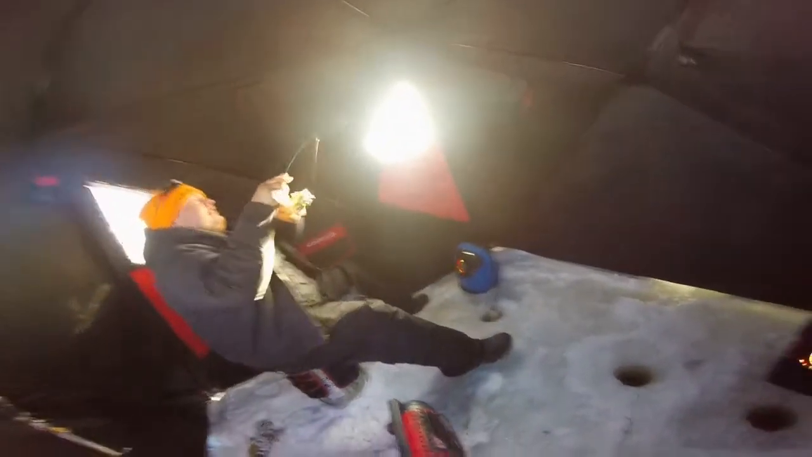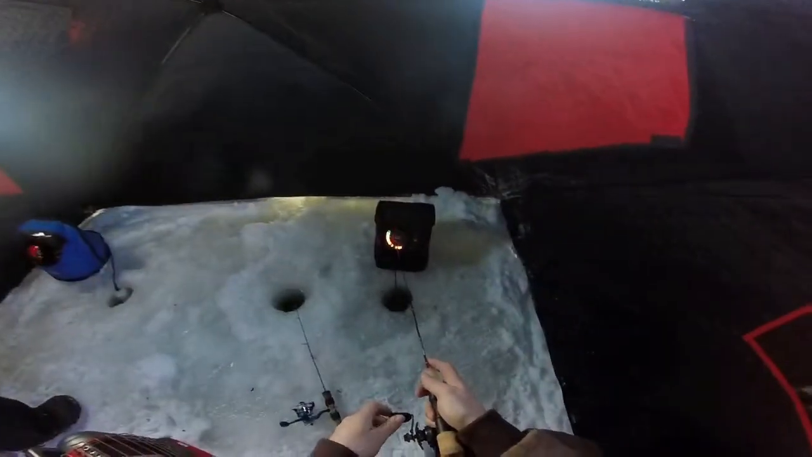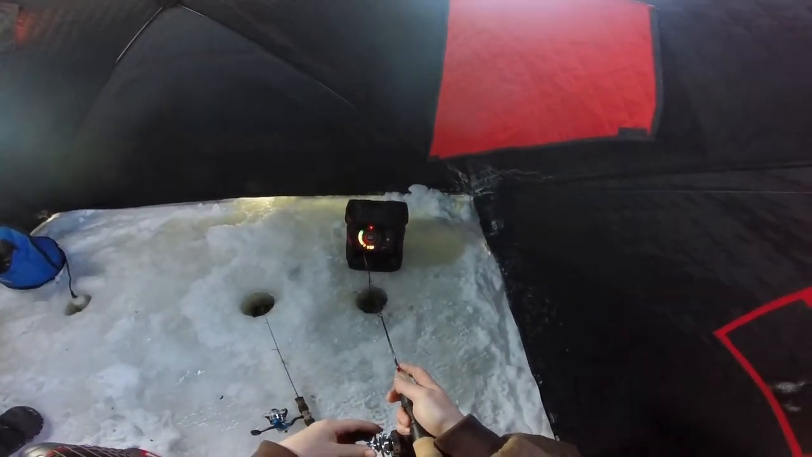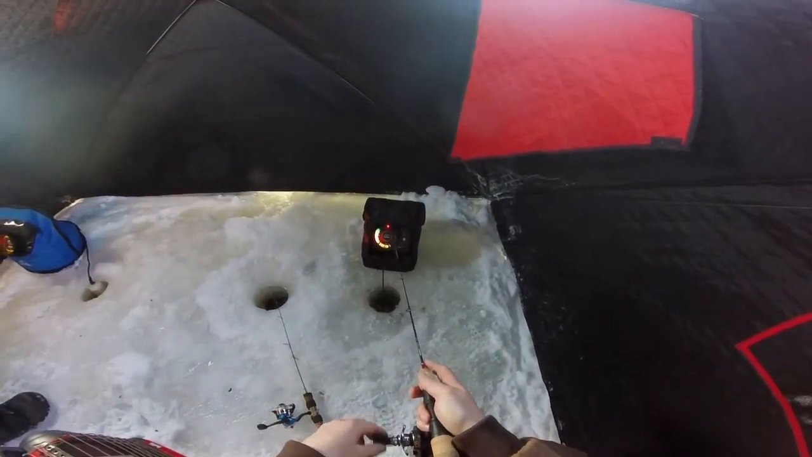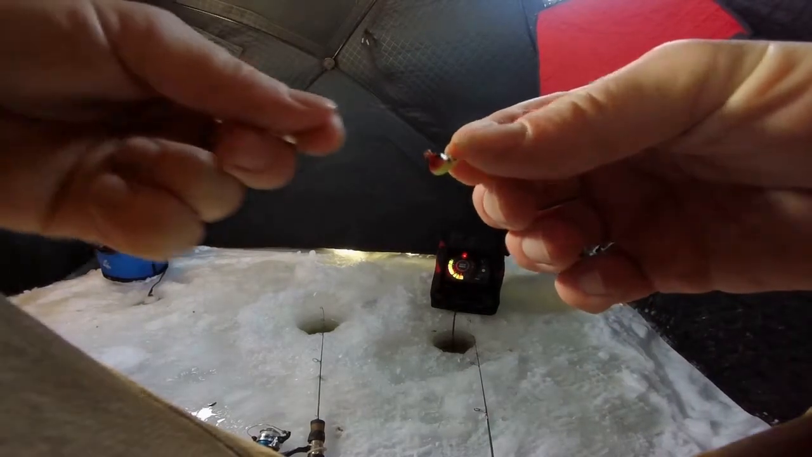Oh, there he is. Finally got him. Hopefully it's a pike. I feel like a pike wouldn't sit there and softly bite a wax. No, it pretty much rips the pole out of your hand. Tying on a new color.